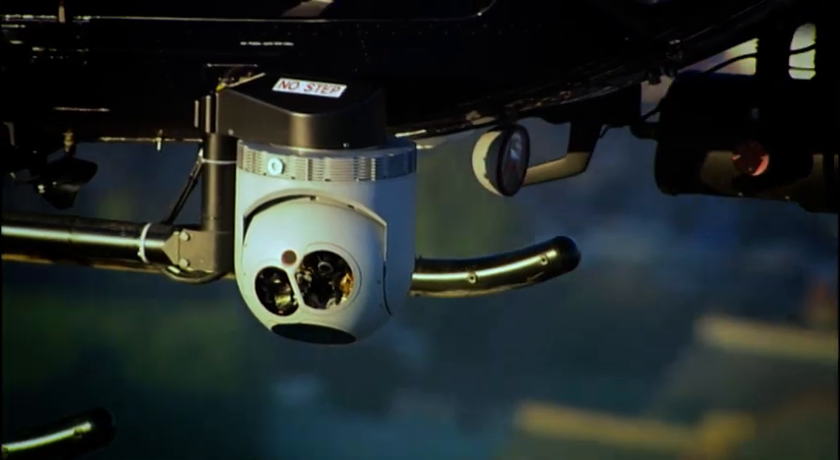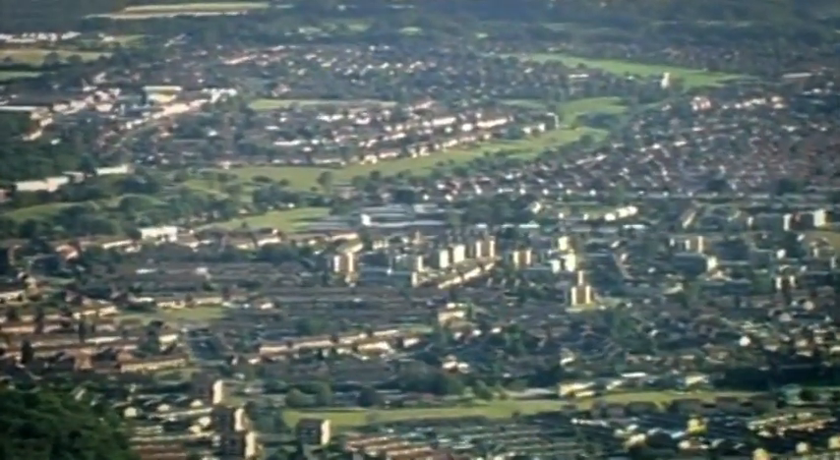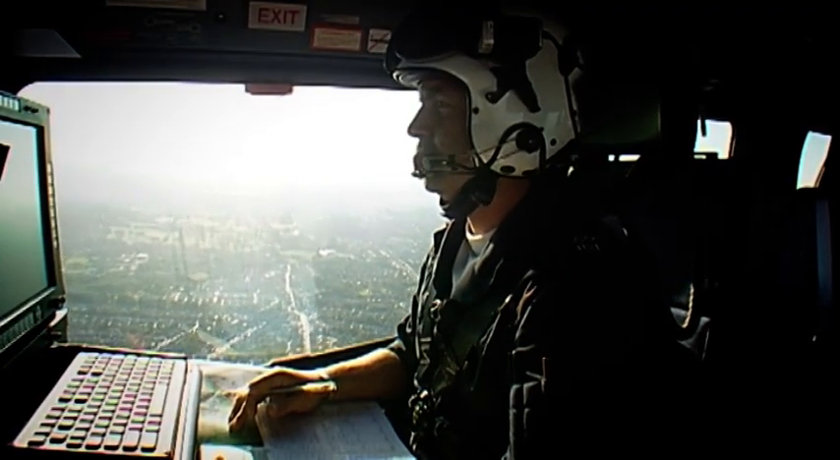In South London, the crew have found their target. Is that the roof there, do you think? Yeah, that's it. There's someone on it, someone on the roof. Still looks like he's ripping stuff up. We've got one suspect on the roof. We're still a couple of miles off, but we've got visual.